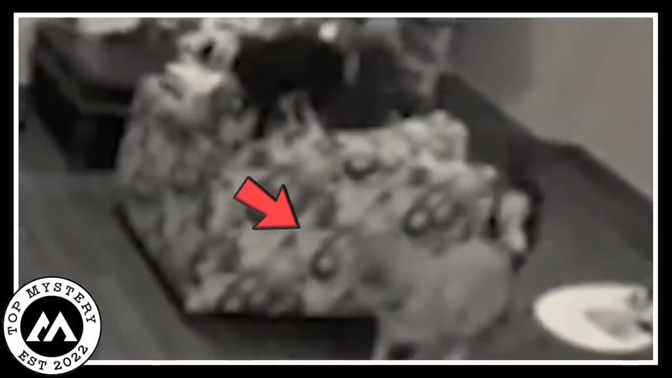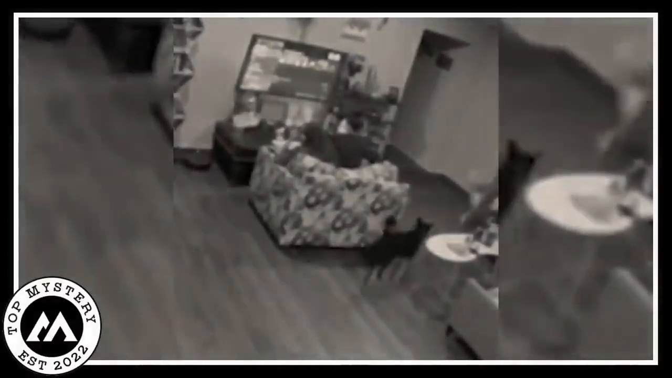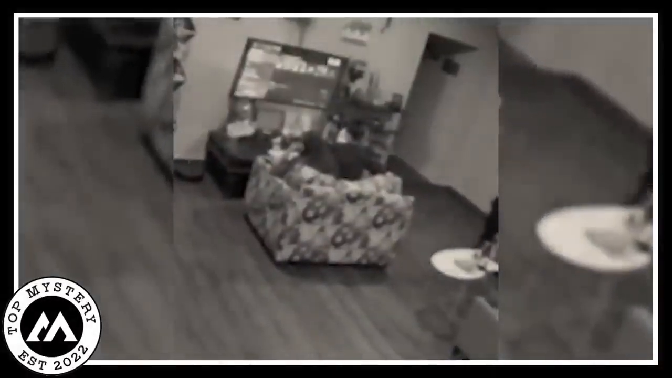Late at night in a regular house, something strange happened. Two dogs, all tense and serious, acted unlike normal dogs. They stared at something invisible, something their human couldn't see. Curious, the owner followed the mysterious dogs through the twists and turns of the house.